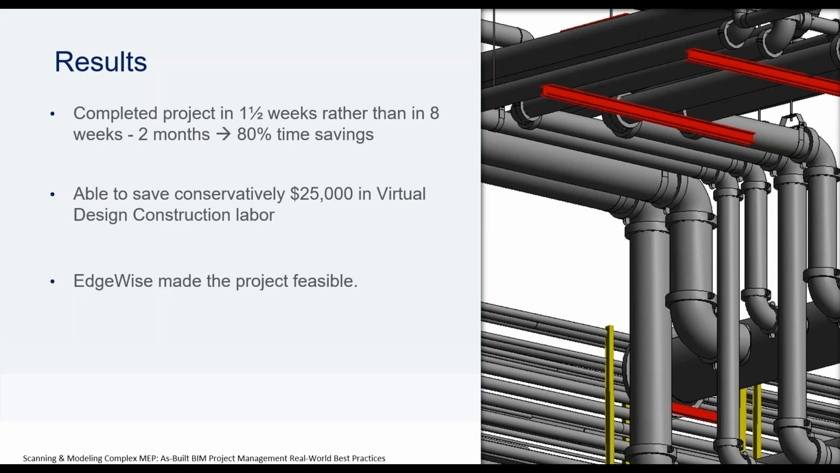And we were also able to save conservatively another 25,000 just in the virtual design and construction portion of it. And that means bringing that data in and processing that data and creating all those models for all 5 different softwares that we were able to use. There's no way we would have been able to do that without Edgewise. And again, at the bottom, Edgewise made the project feasible, and that is not an exaggeration.